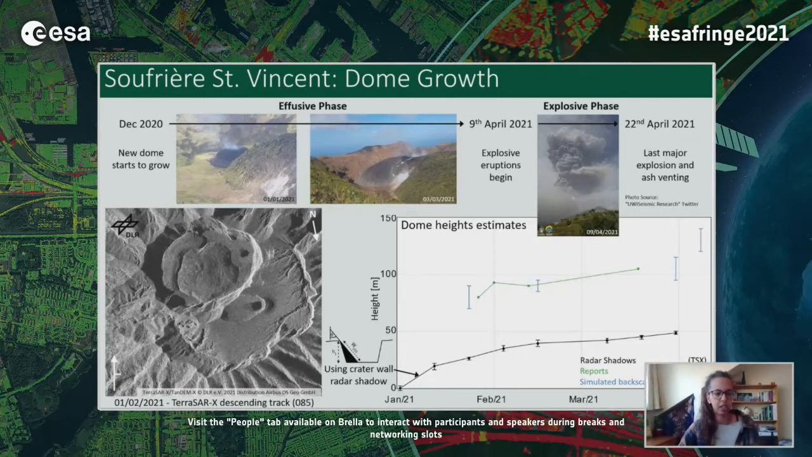So what we initially did was look at the dome and the interaction with the radar shadow. The radar shadow is formed due to the side-looking nature of the satellite, and it has been shown in previous case studies that it can be used to calculate accurate height variations for volcanic deposits. So this is the trend we got from that. However, since we don't have a pre-eruptive TerraSAR-X image, we miss out on that initial growth. So all these heights are actually relative to the first image we have, where the dome is already present.